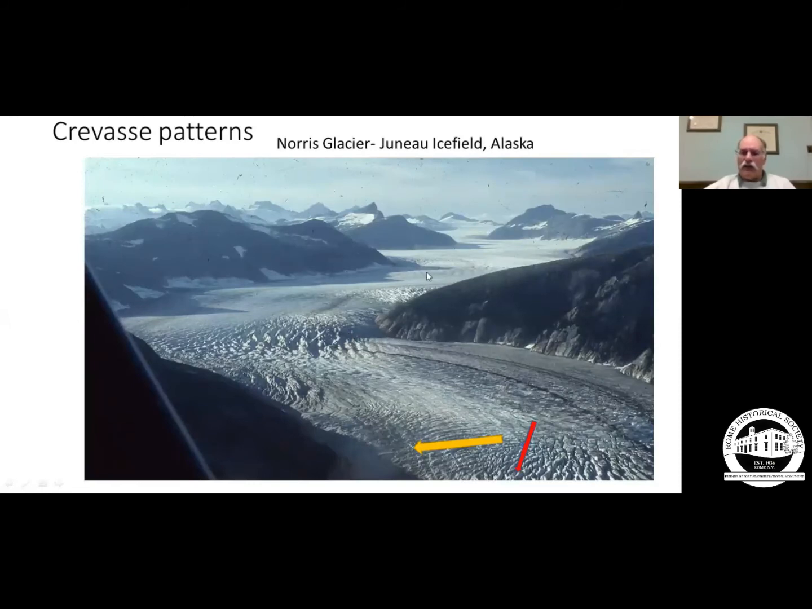Let's look at a modern glacier again, the Norris Glacier. You can see cracks in the ice. Ice moves like a stream. It flows very slowly. And we think of ice as being very brittle. But underneath, down on the bottom with great pressure, it acts like a metamorphic rock. And it flows, kind of like silly putty.